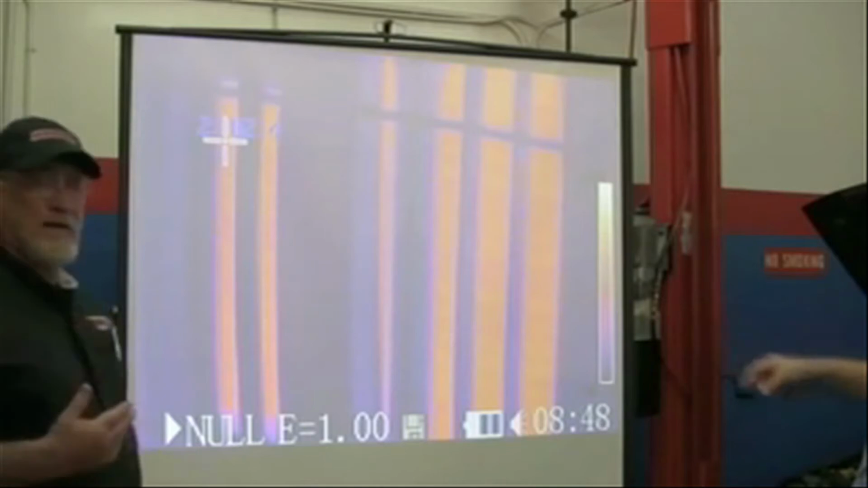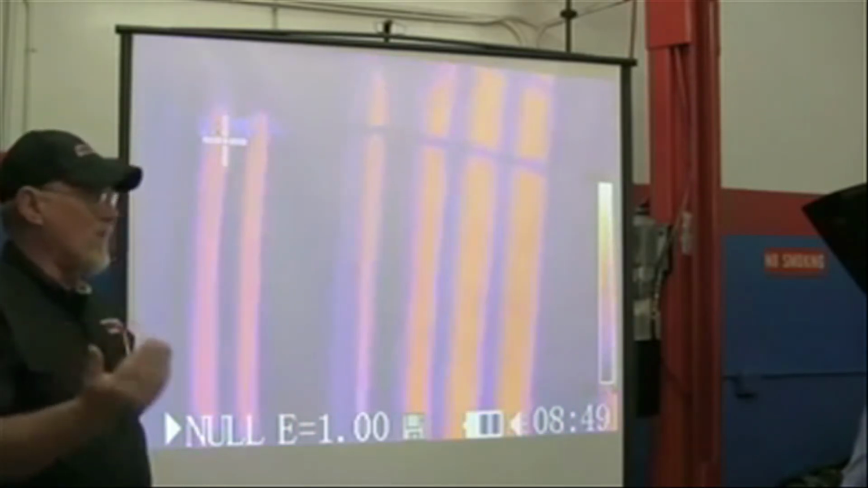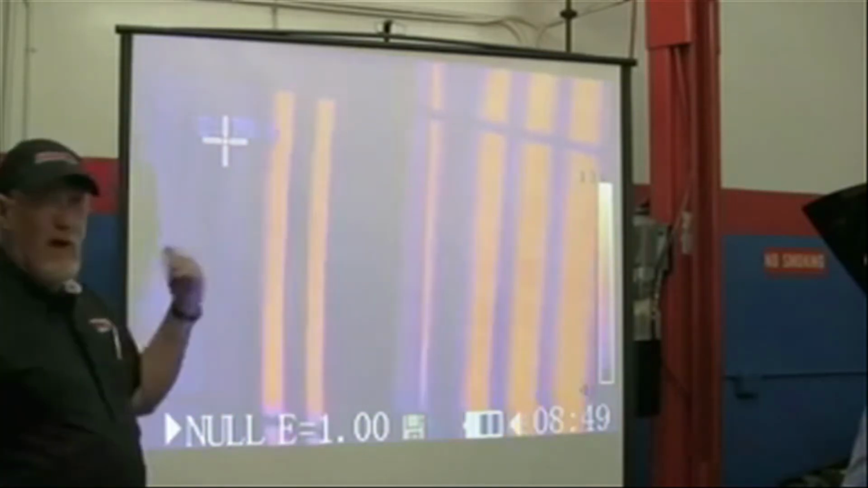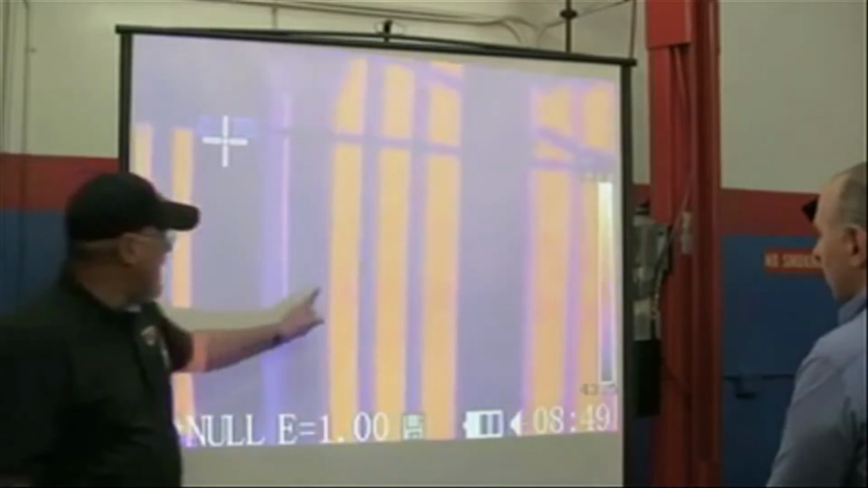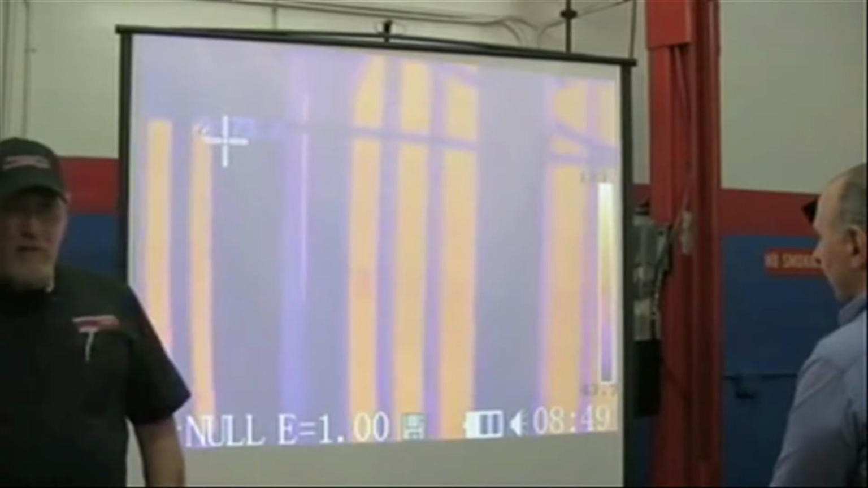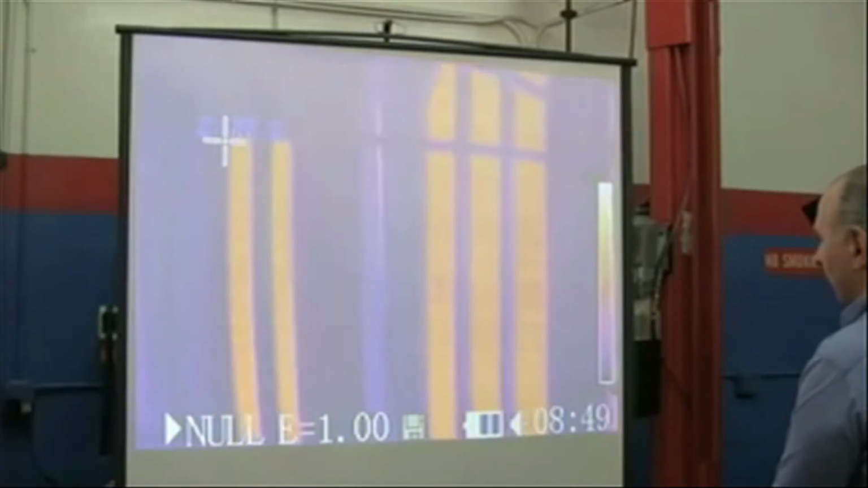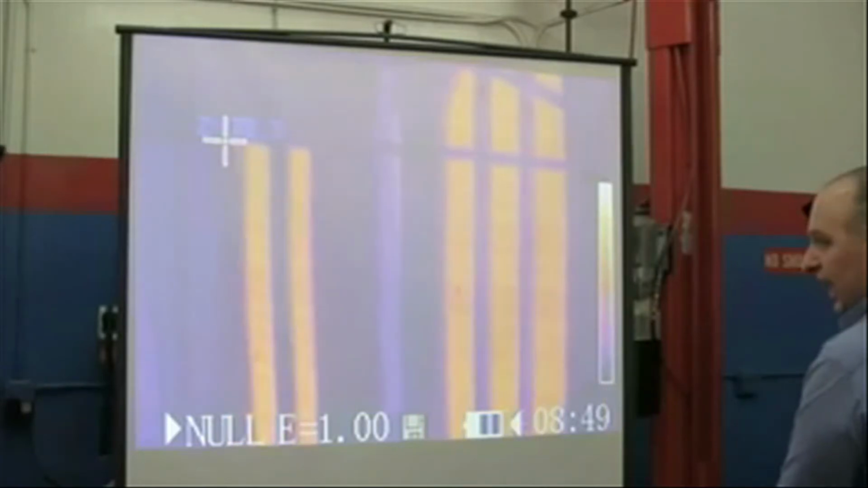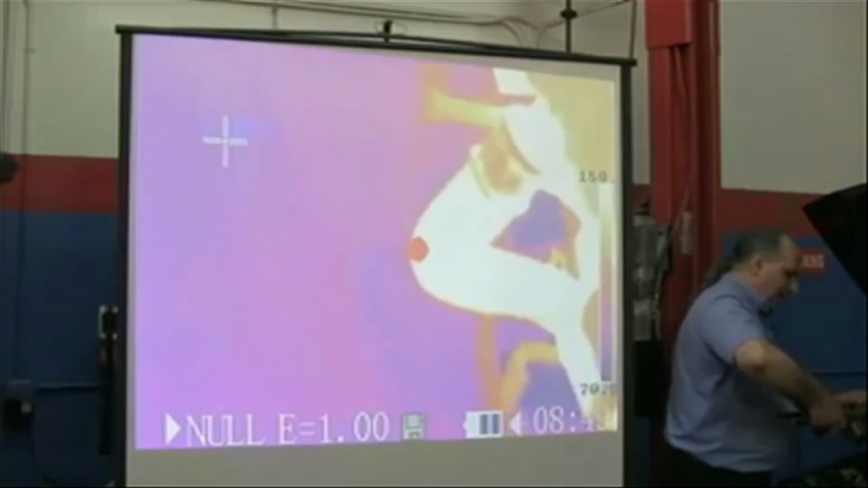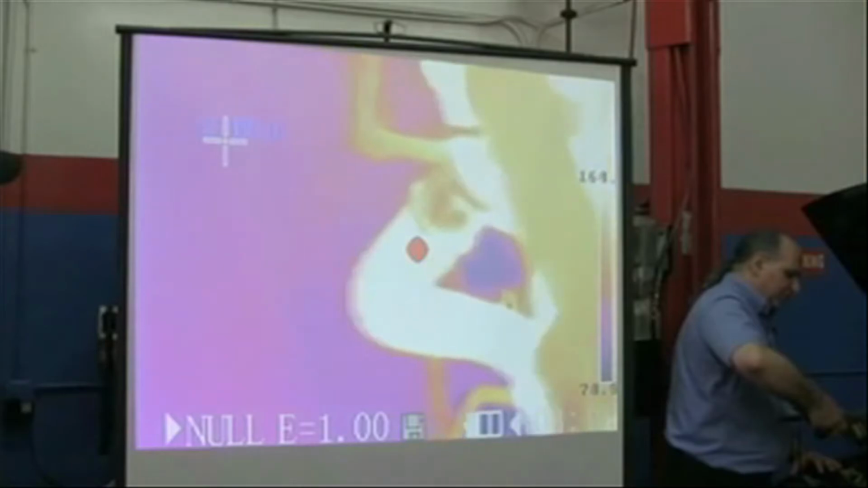If you can see it clearly on the screen, you can actually see the coolant rods in the condenser. Yeah, there's bright yellow stripes lined across the screen. I don't know if you can see it on the webcam, you can actually see the line on the condenser assembly. So right there, that's really neat where you can see that. Now the other thing it could be used on is the orifice tube. Here it is, you can see the hot side on the orifice tube.